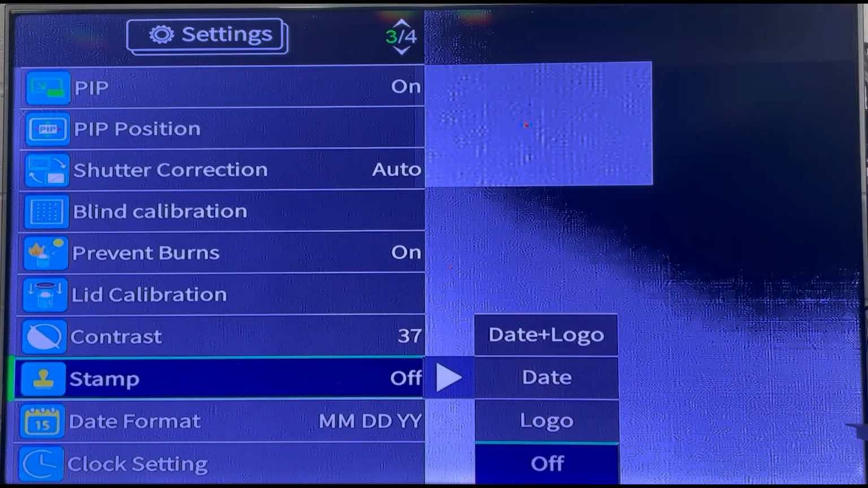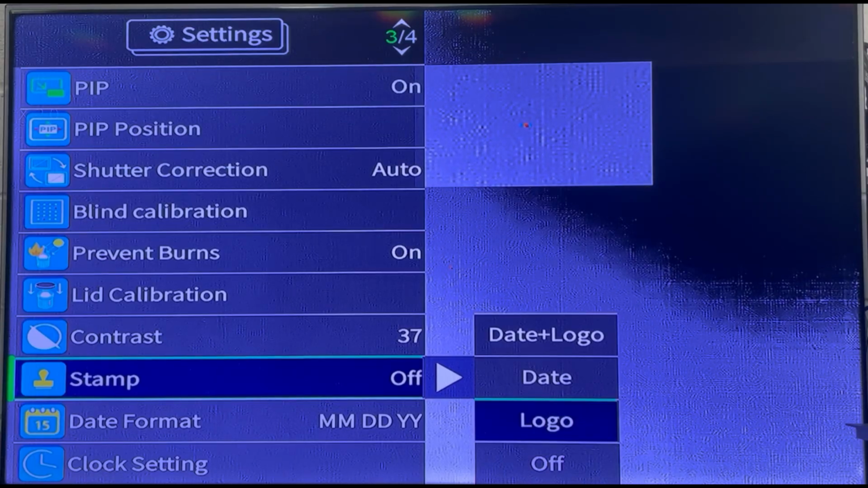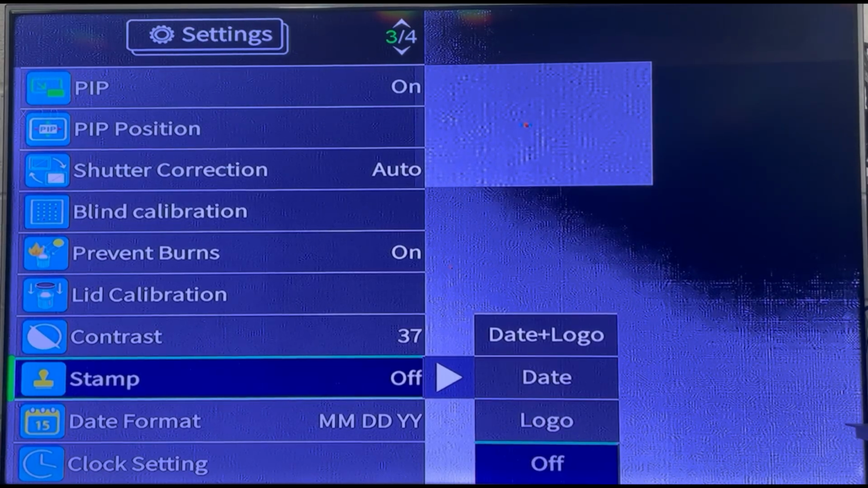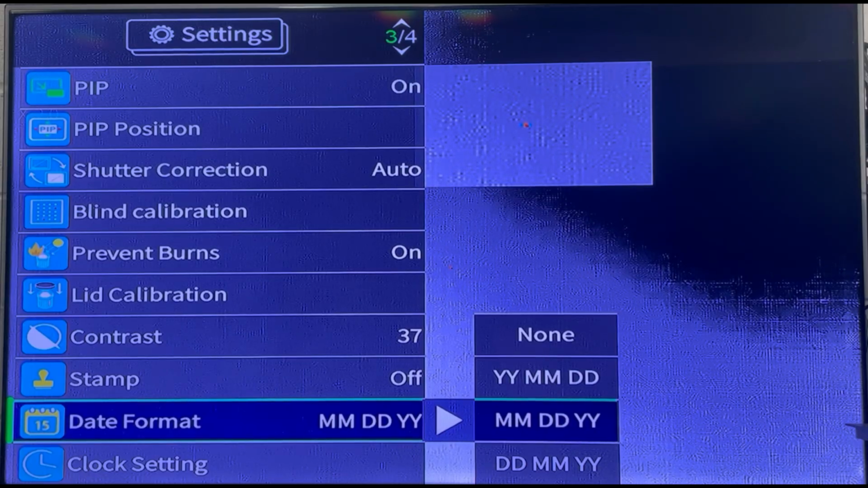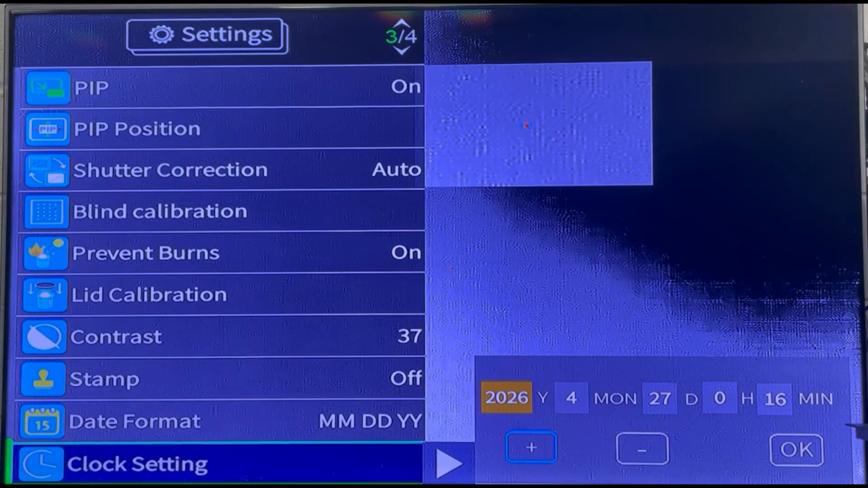Stamp. It's essentially a watermark with the date and the logo, just the date, just the logo, or you could completely shut it off. Date format, in case you're in one of the weird countries that doesn't put month first, then days, and then year. Clock setting is where you set the time.